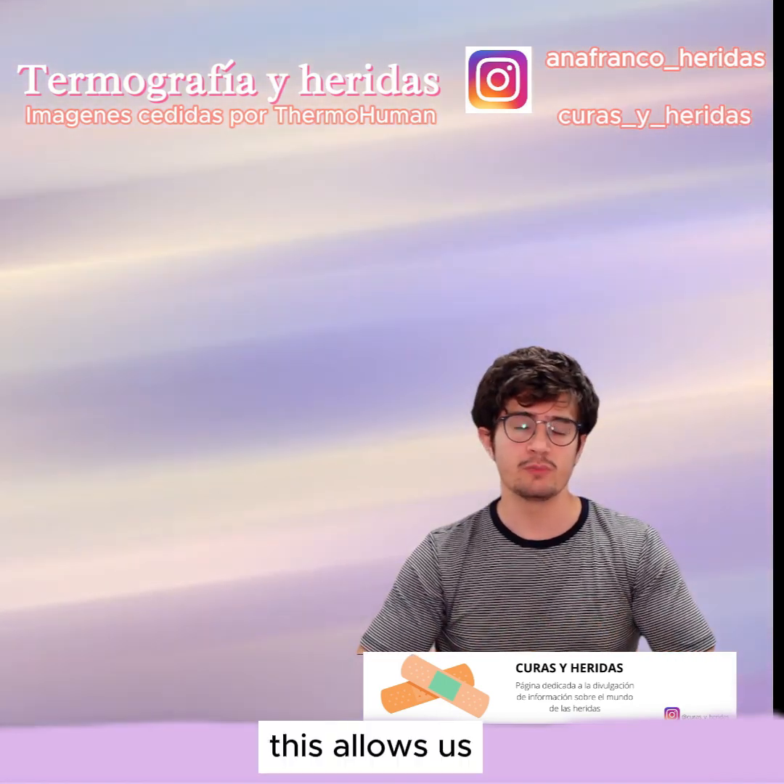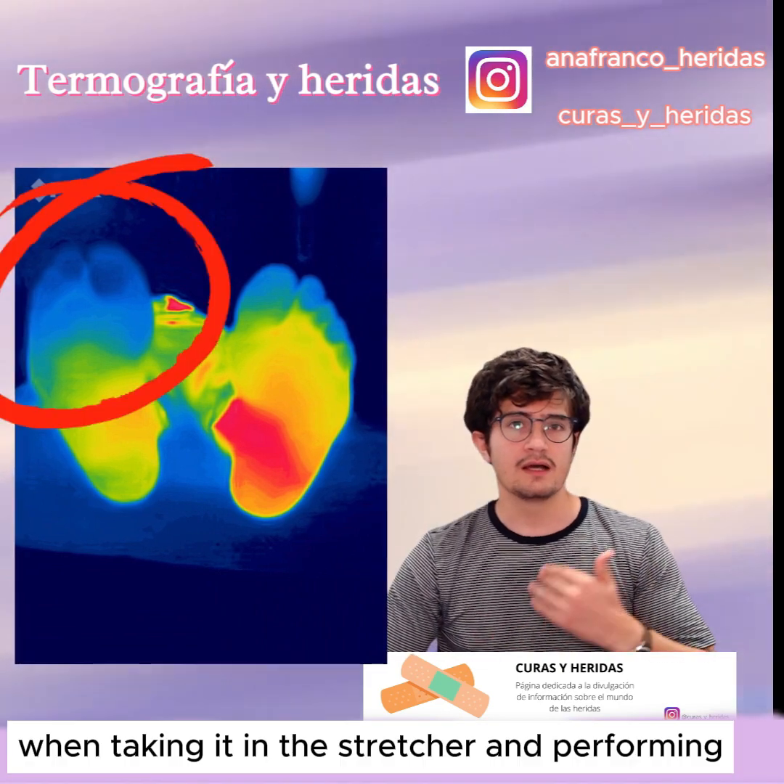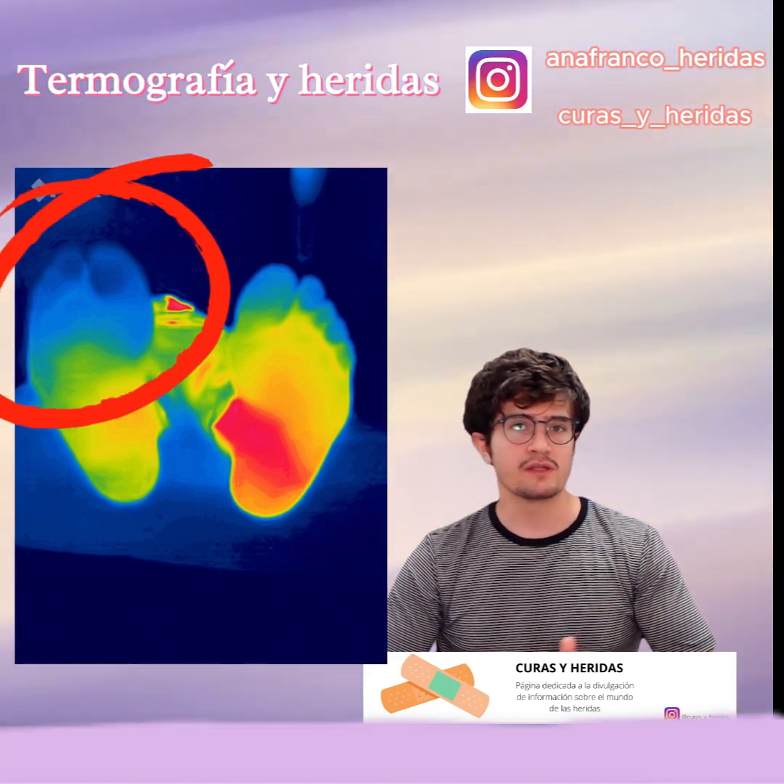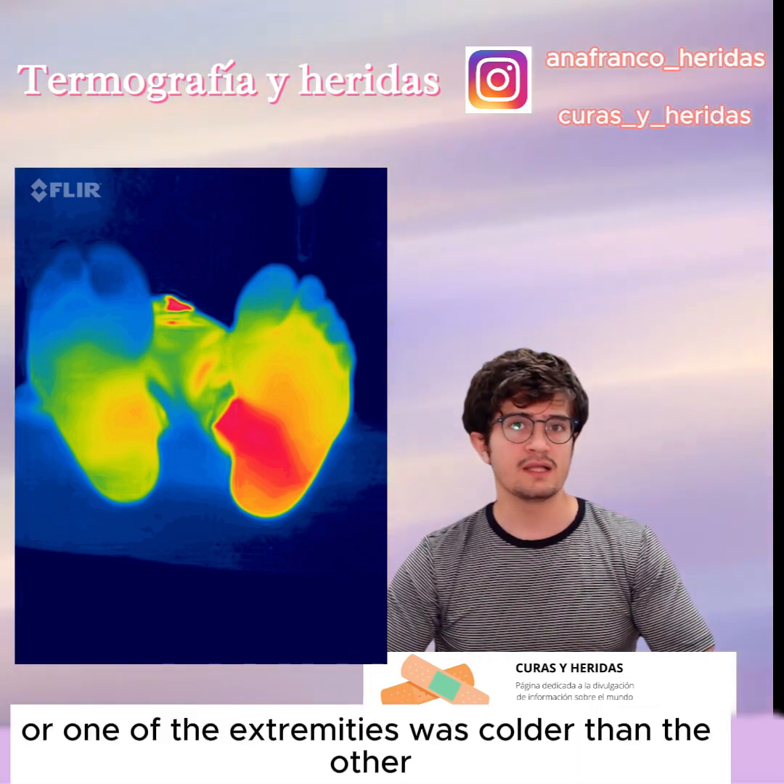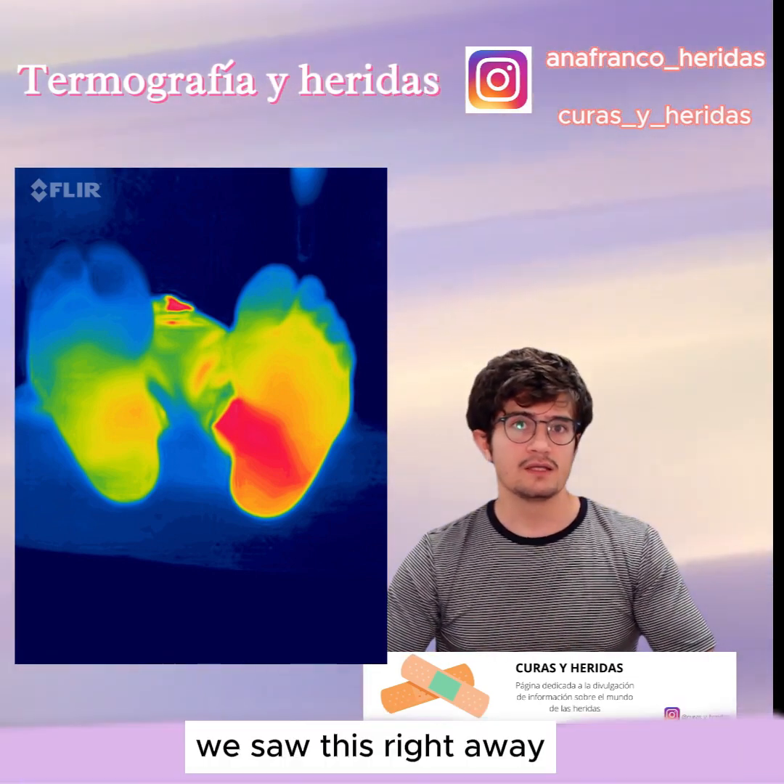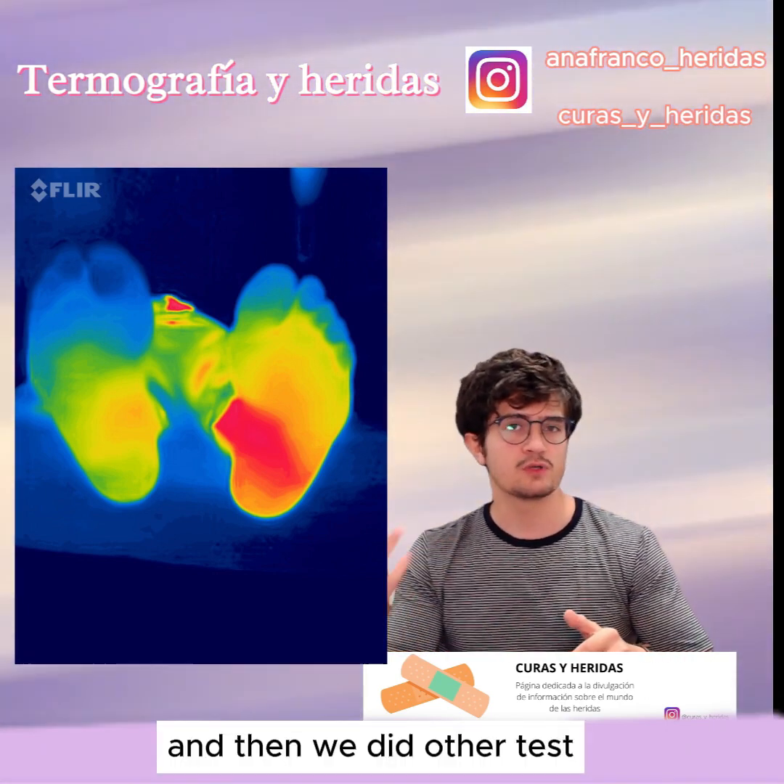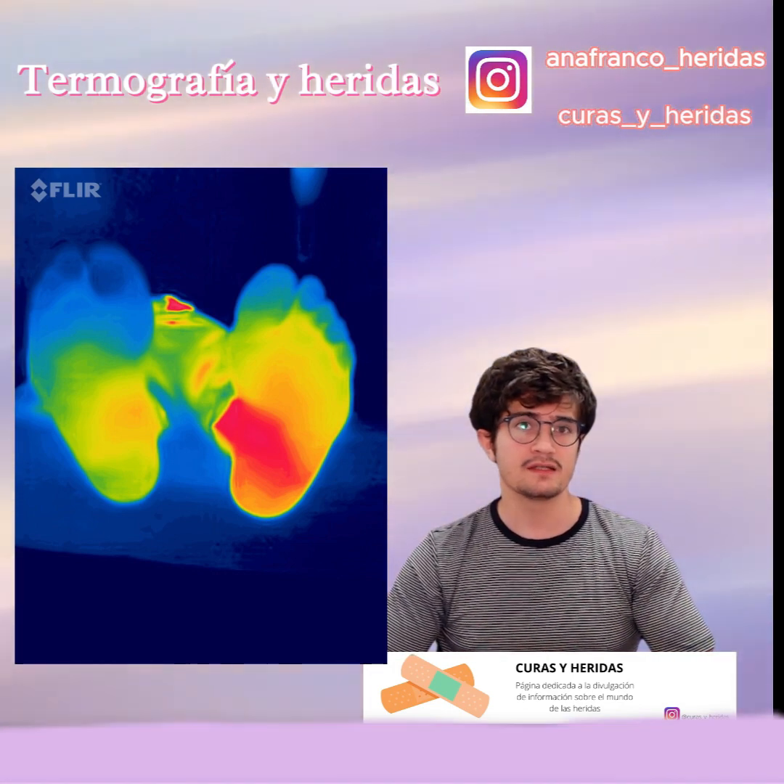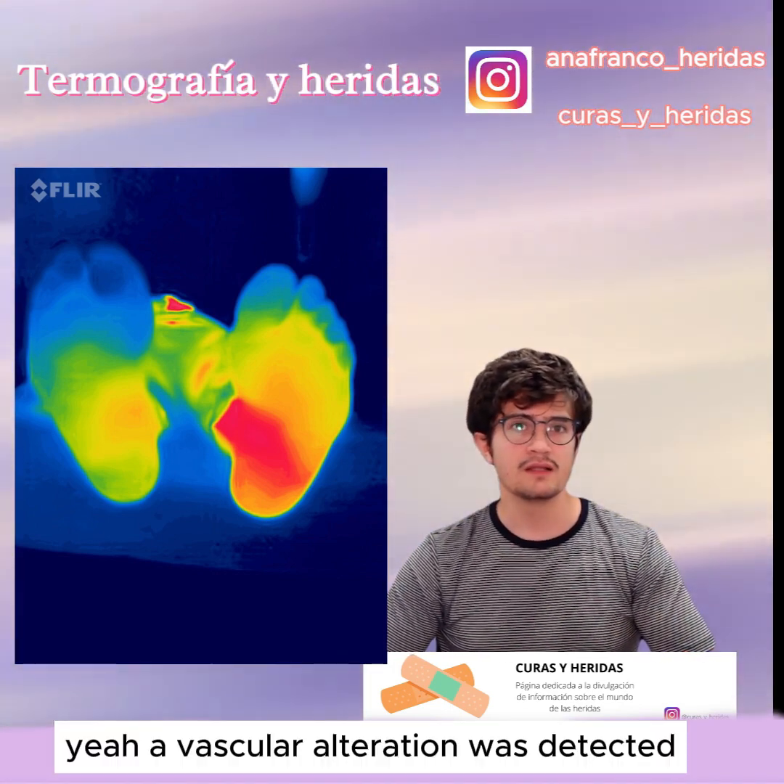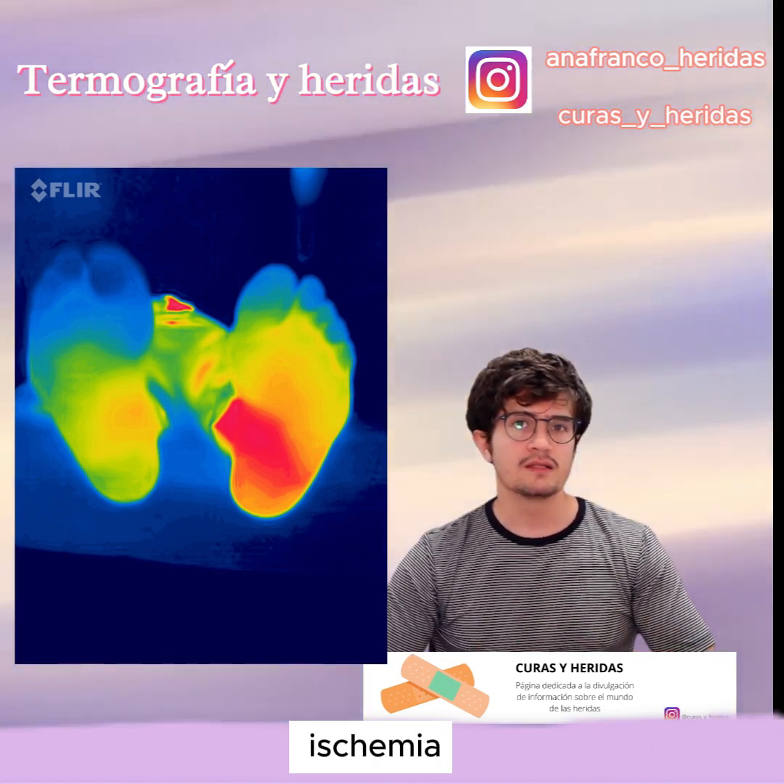This allows us, for example, in this case, to detect ischemia in this patient. When taking it in the cabin and performing an evaluation, we saw that one of the feet or one of the extremities was colder than the other. We saw this right away. It can be seen very quickly, and then we did other tests to determine the degree of this problem. A vascular alteration was detected, and it was confirmed that there indeed was ischemia, and treatment could be started.